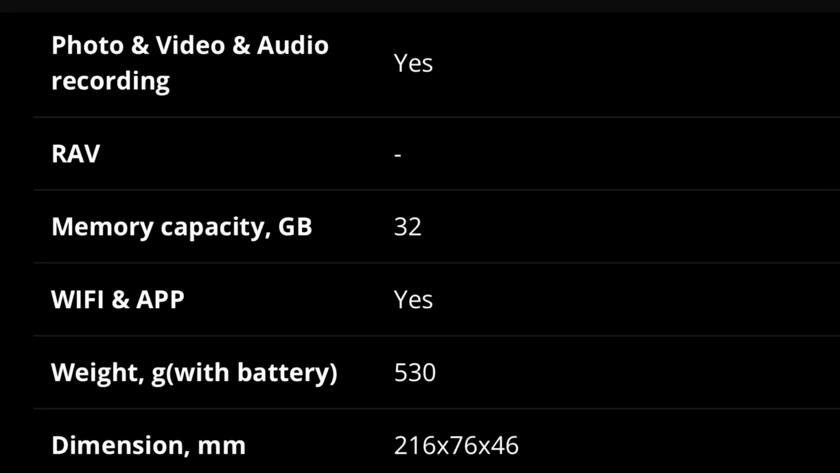That's on one. It does picture and video, audio recording. That has a 32 gigabyte memory in it. Wi-Fi to the app. You can stream this to your Nocpix app on your phone. And that is pretty much it, guys.